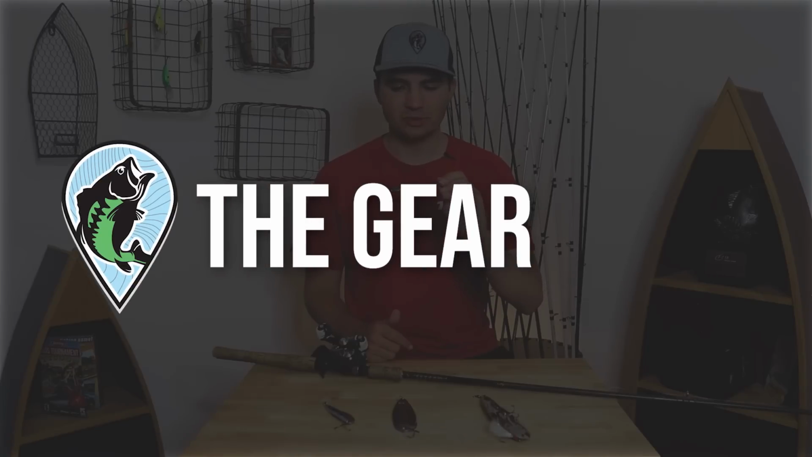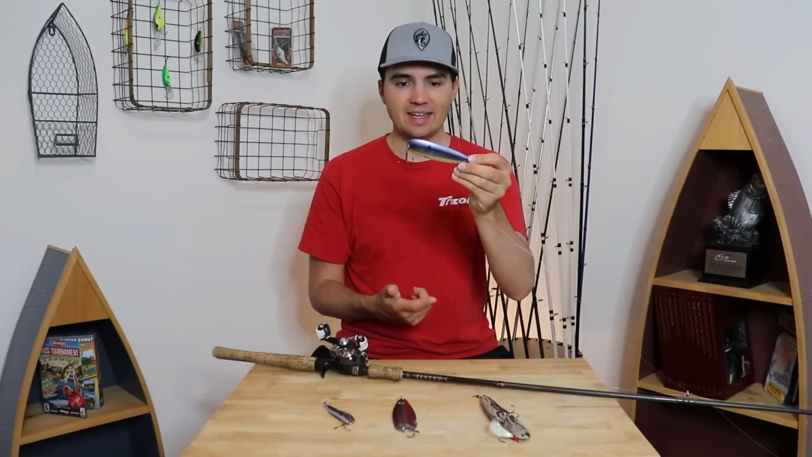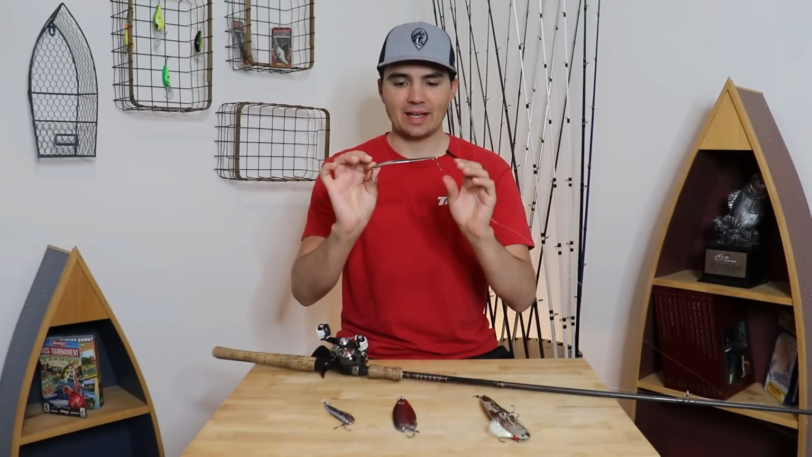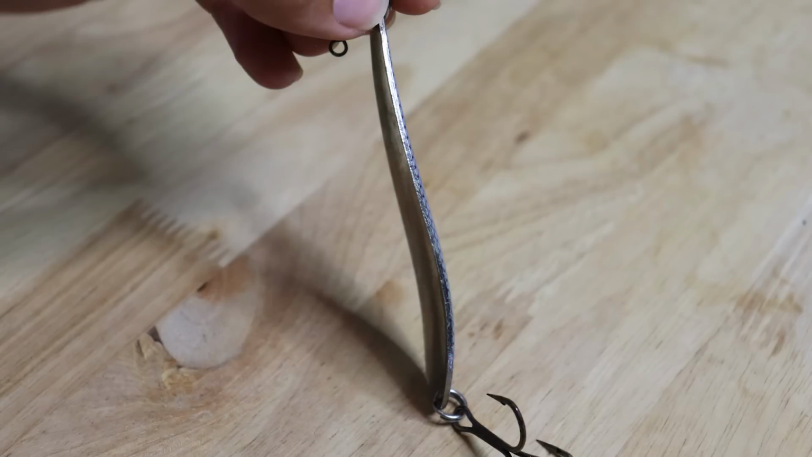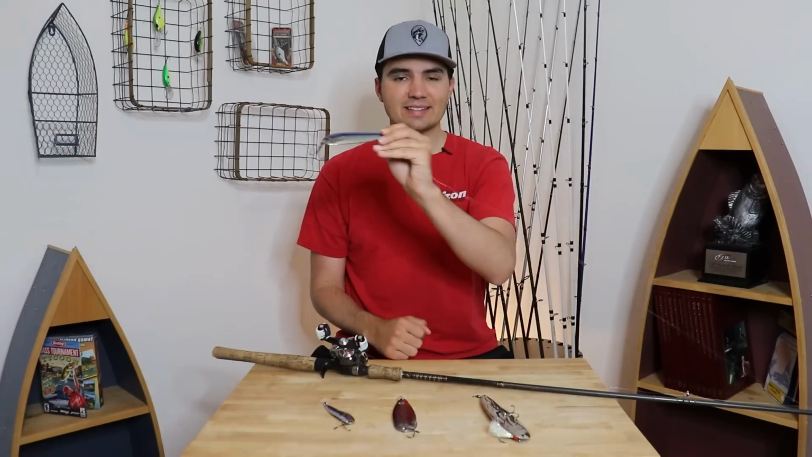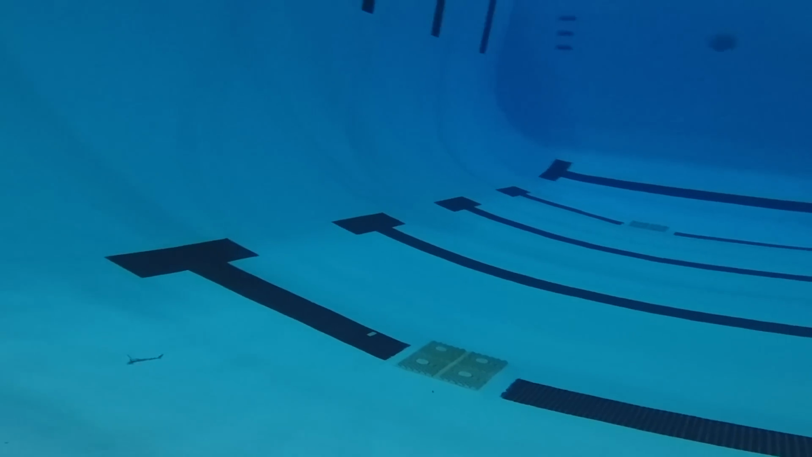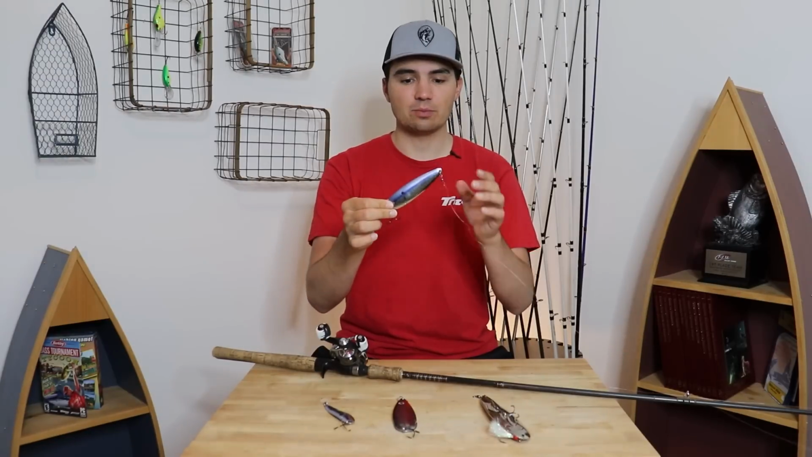What is a flutter spoon? It's basically just a big hunk of metal with a treble hook hanging off of it. This flutter spoon has a concave shape which allows them to catch water as they fall through the water column, and they'll move side to side imitating a fleeing or dying bait fish. And bass cannot stand them when they're in an inactive mood.